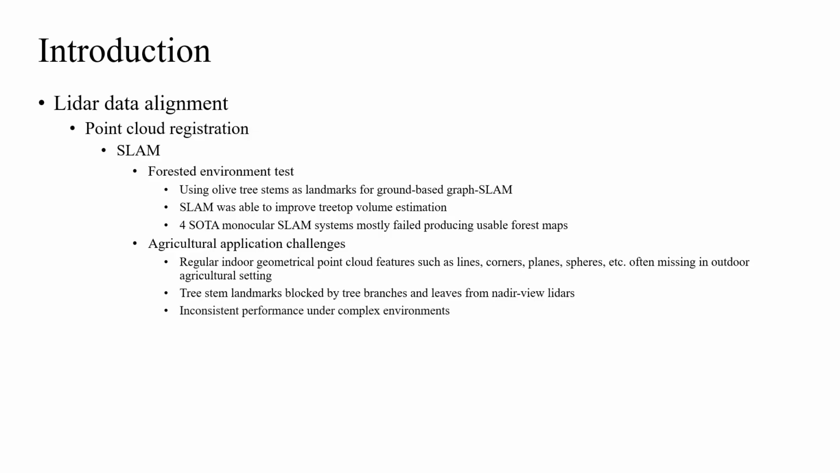Last, SLAM algorithms can have inconsistent performance under complex environments, which might explain why SLAM applications in agricultural studies are still rare despite being more economical than survey-grade GNSS.